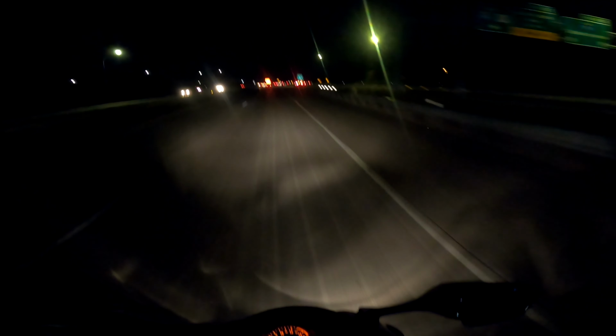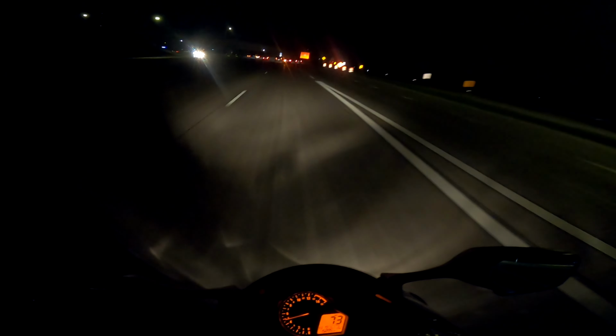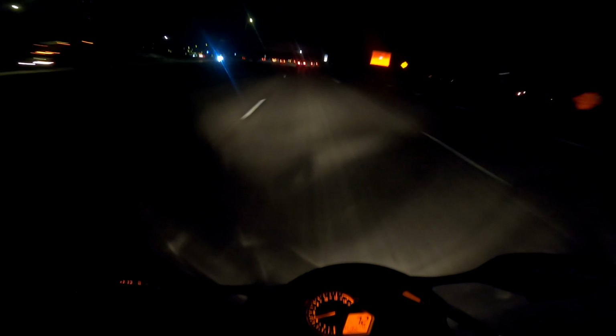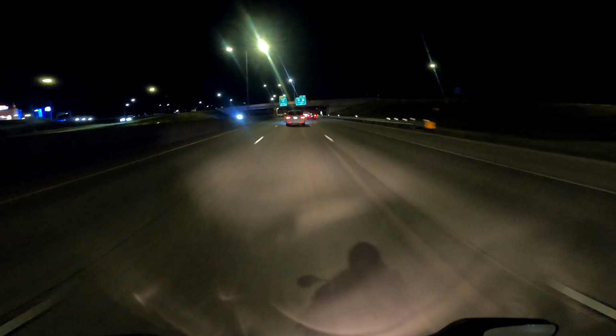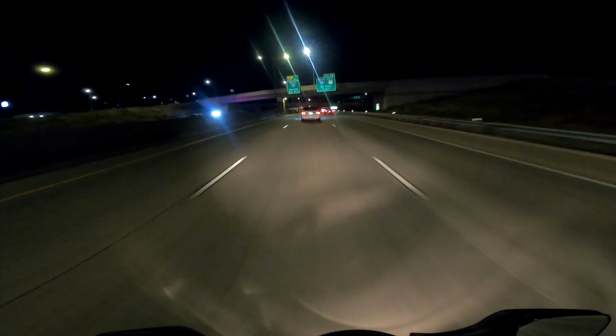Because I know we were just cruising for like at like 100 there. That's not cruising, but you know, we were like steadily going 100. Let's see what else we can get into. State Patrol is out though today.